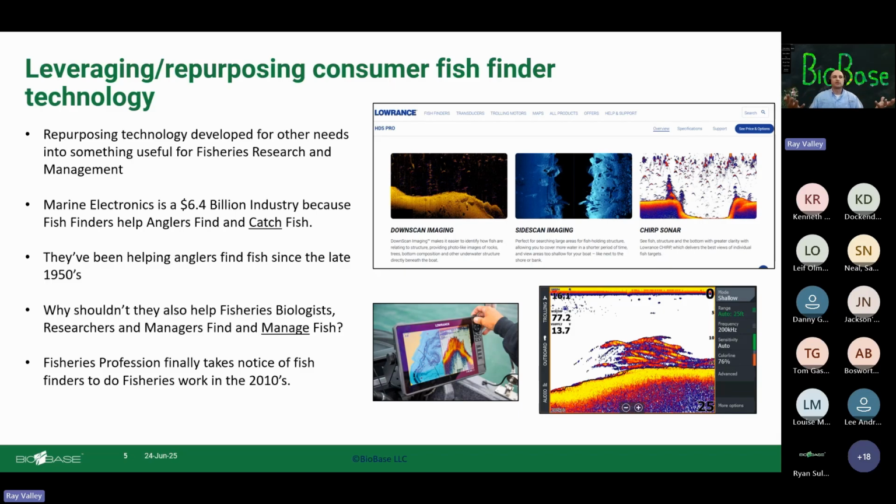Researchers like Adam Kaiser and Tom Litz published seminal publications using Humminbird depth finders, patching together screenshots of side scan and creating mosaics of side scan images to map fish habitat.